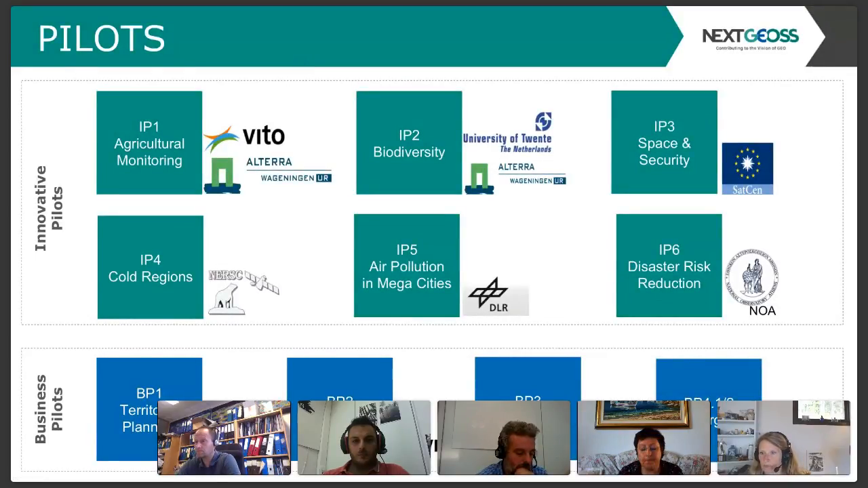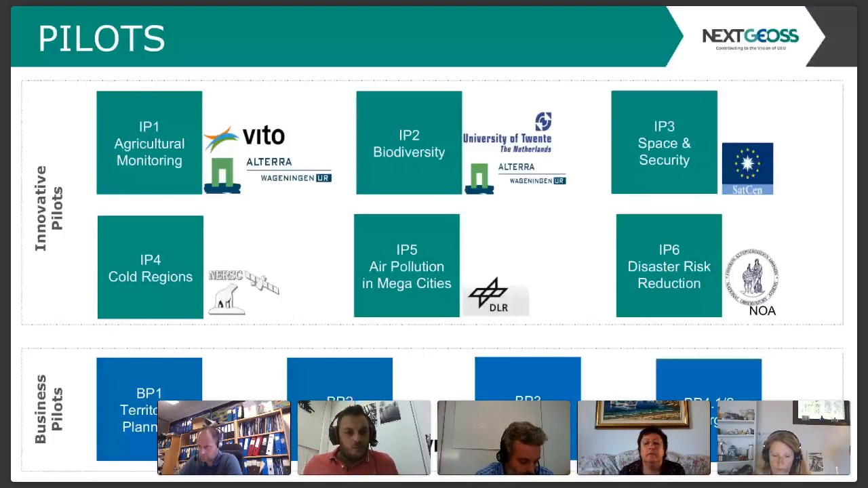Within NextGEOSS, two of the main activities are the pilots, the innovation pilots and the business pilots. These pilots serve as GEO-related activities by themselves, in agricultural monitoring, biodiversity, disaster risk reduction, energy, smart cities, so in several areas that are the focus of GEO, but they are also used as validators of the system. They provide us feedback on the usage of the system and the requirements for the further evolution of the system.